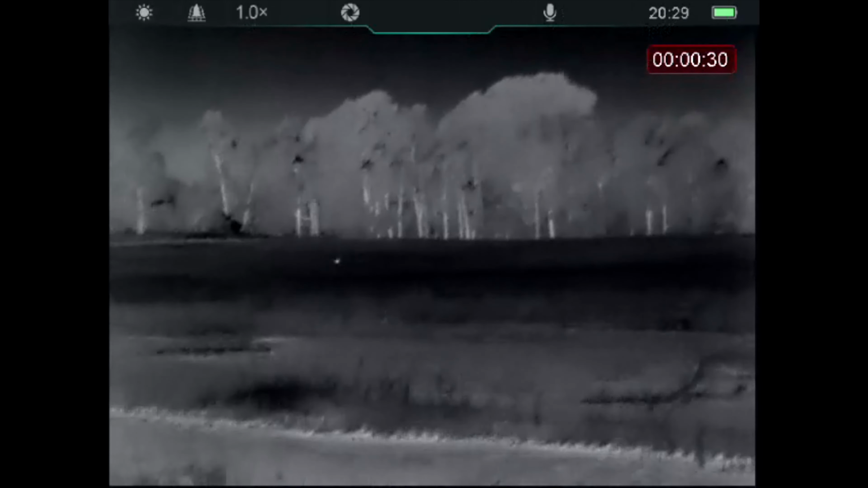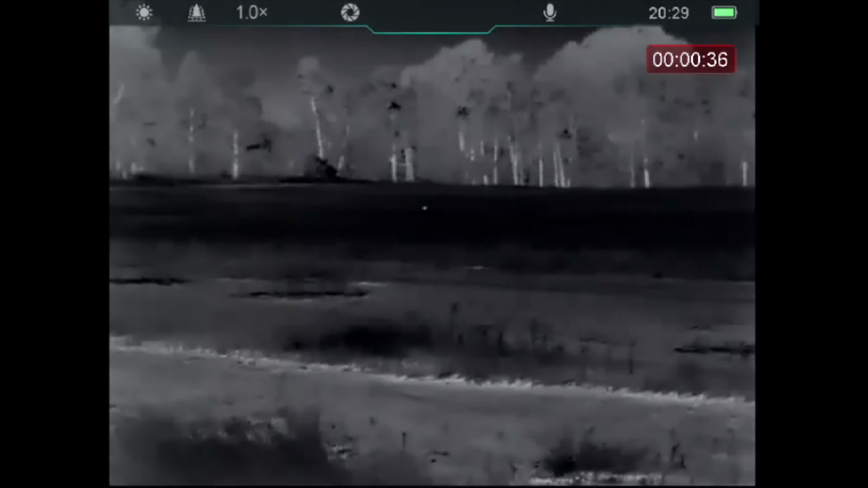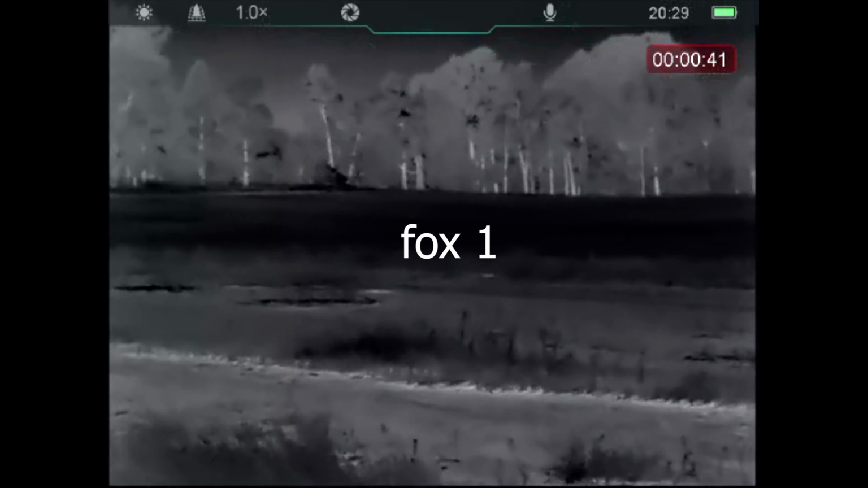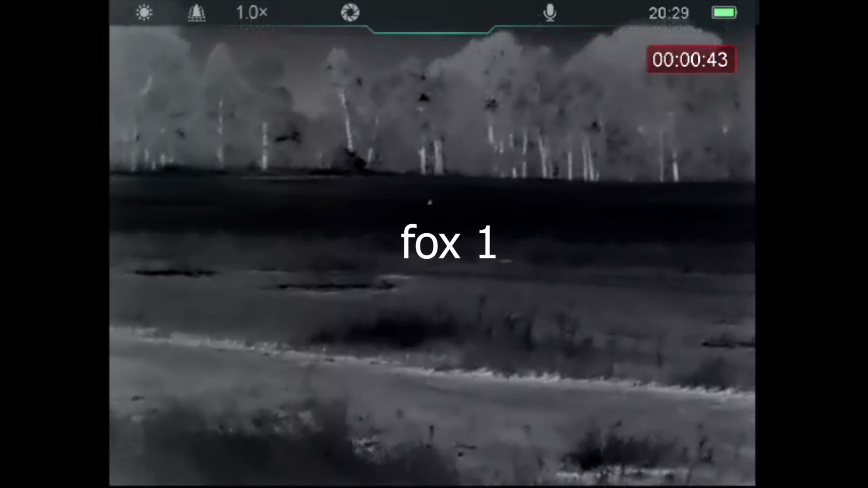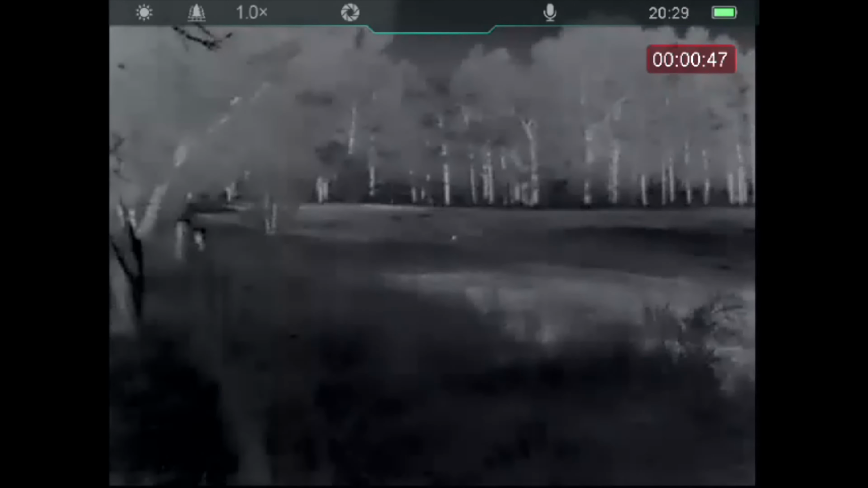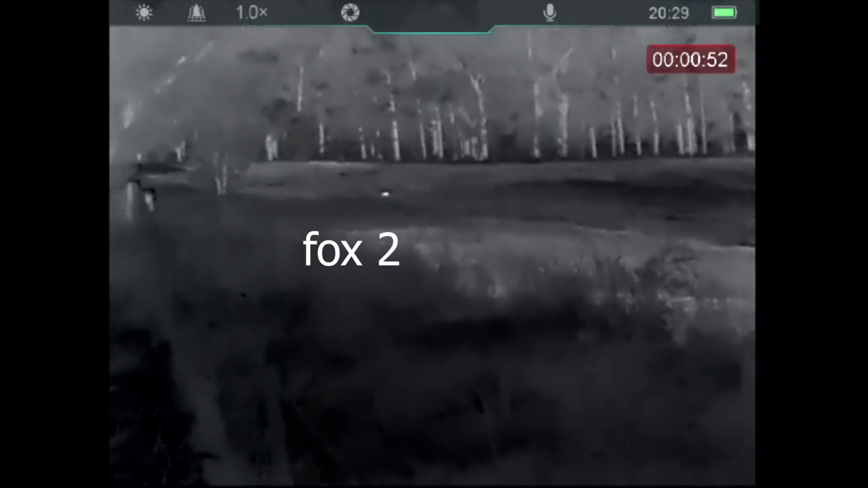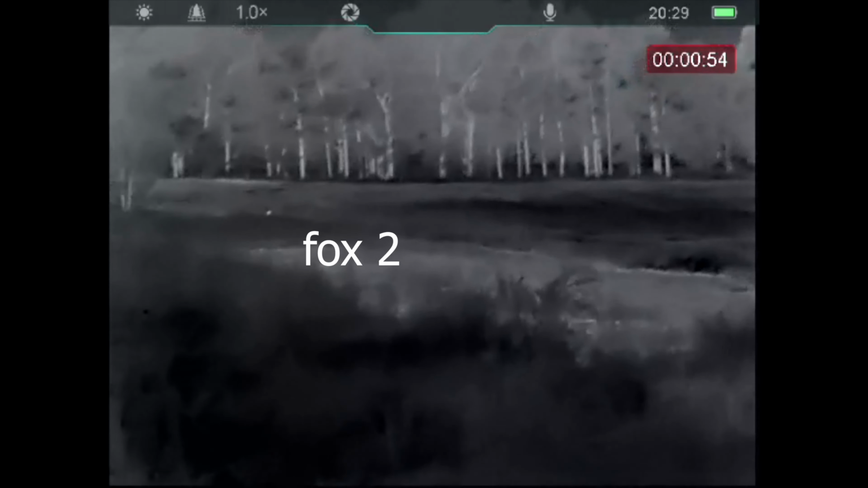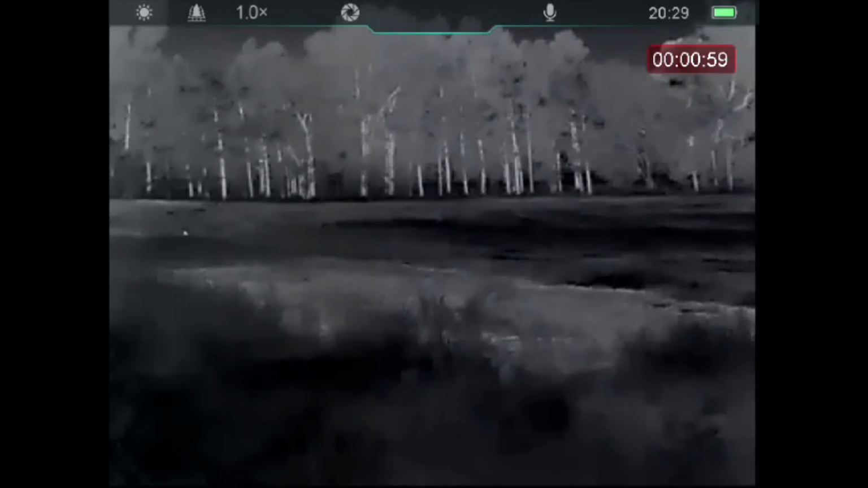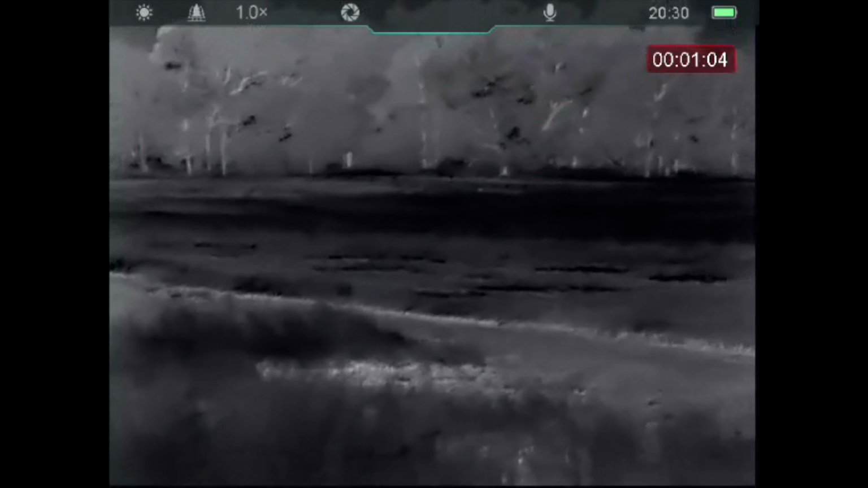For instance, those trees in the background there, they're at 481 metres. So that there is a kangaroo, I believe. And he's out at probably 250 metres, and you can see he stands out really easy. So the sensitivity is no worries with that, it works quite good. There's another small roo or something there too. Well, not so small when he comes out of the crop. Yeah, and that's sort of the focusing, it's a bit better. Focusing is quite touchy, like a lot of the new Infiray models are.